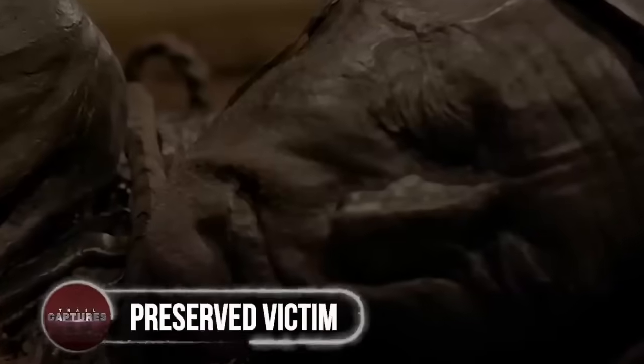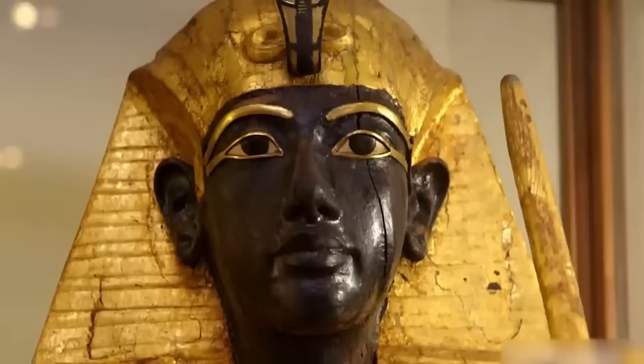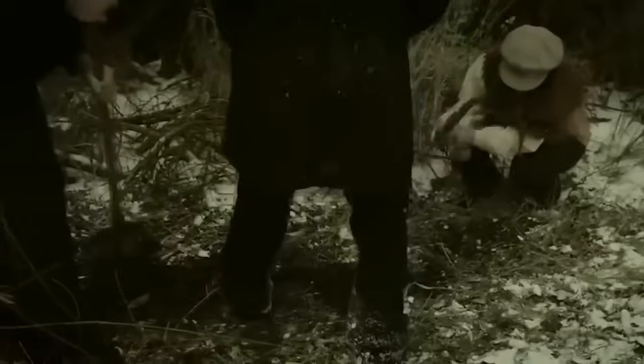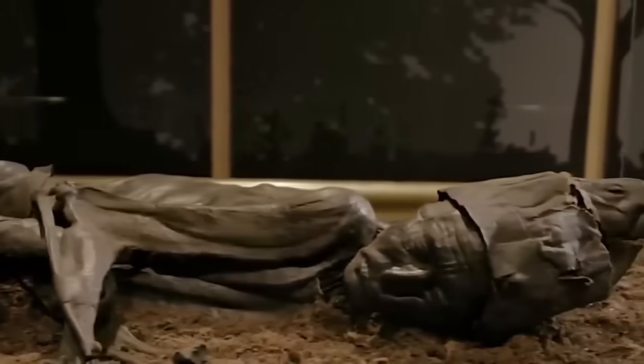Preserved victim. While preservation of the old elite people is something we're used to, a preserved murder victim was something new even for the archaeologists. Not manually buried, but being dumped in a peat bog, the corpse was naturally preserved. Meet the 2,400-year-old corpse, known as the Tollund Man.